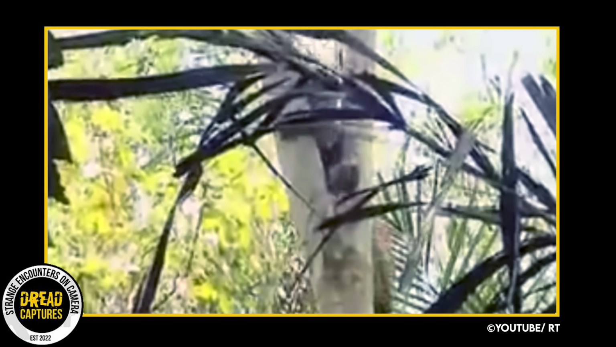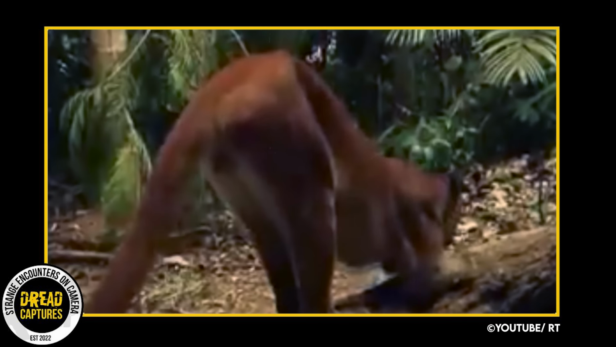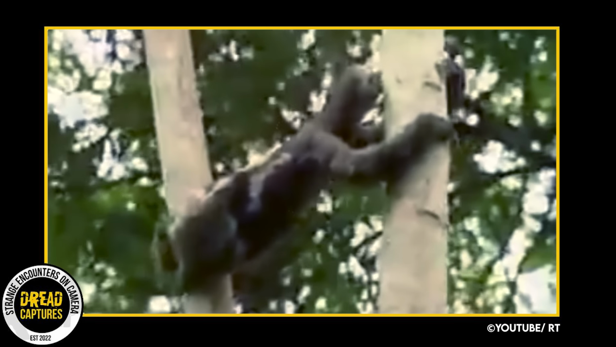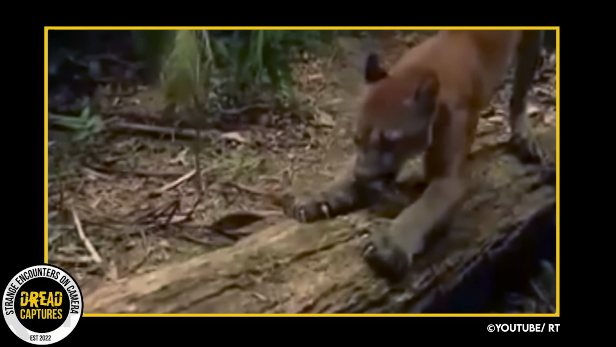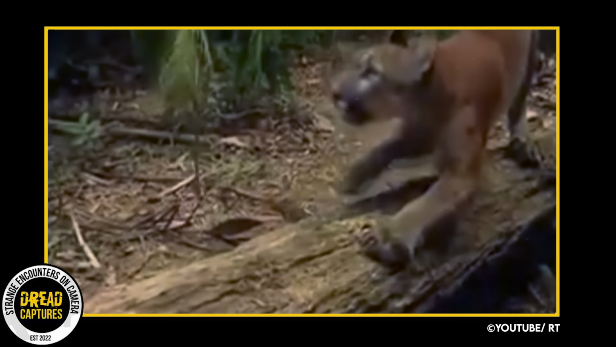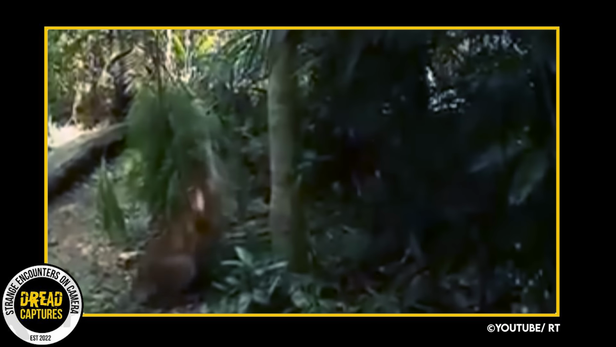The big cat attempted to climb up the tree, but the trunk's slippery surface made the climb a difficult one. Even though he had tried multiple times, the hungry cougar refused to give up and actually went to sharpen its claws to improve its grip on the tree.